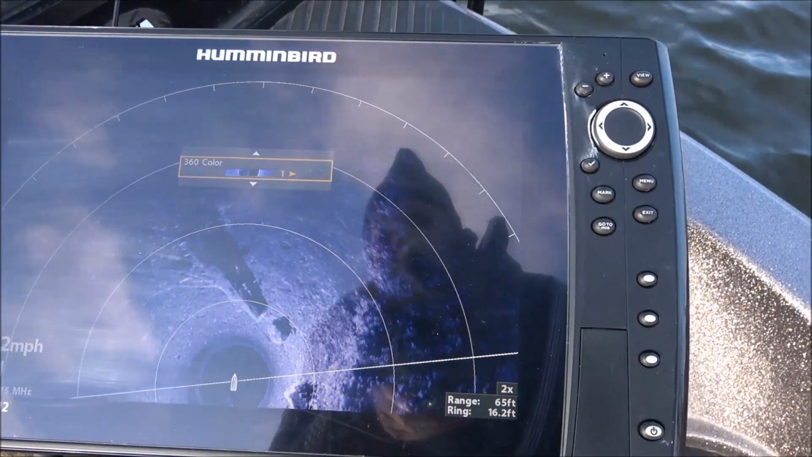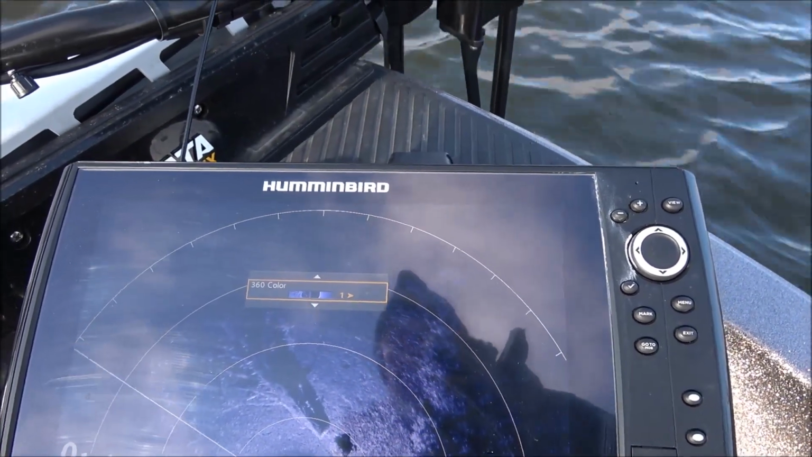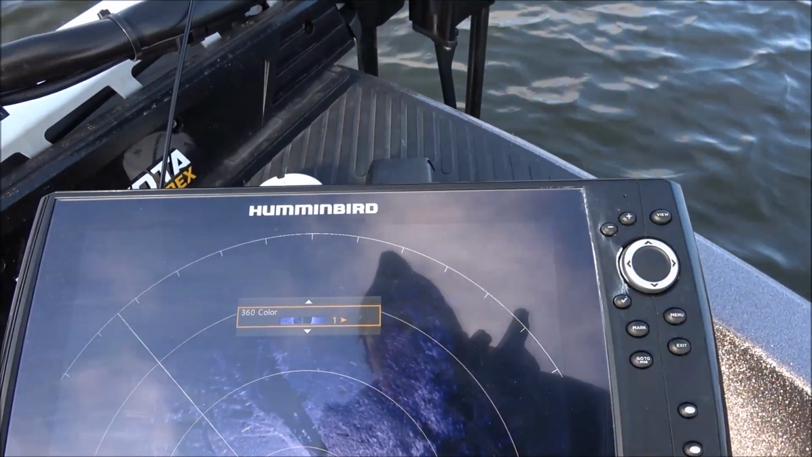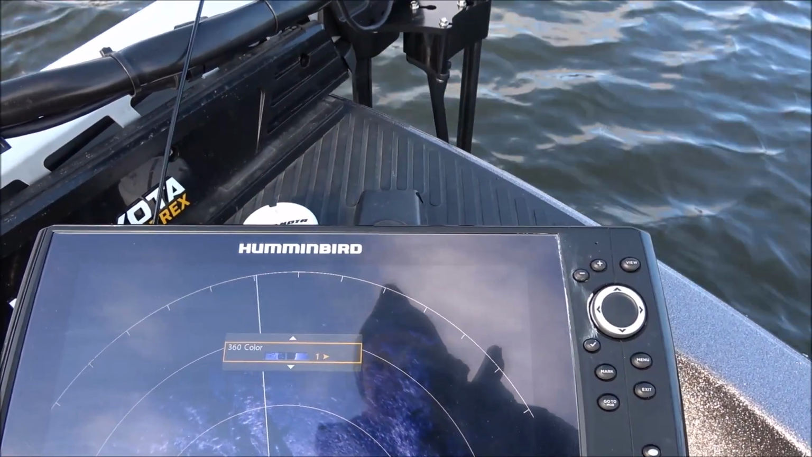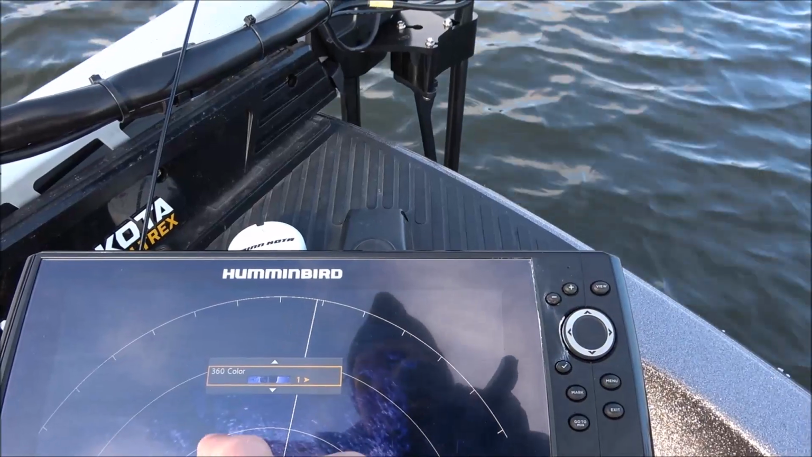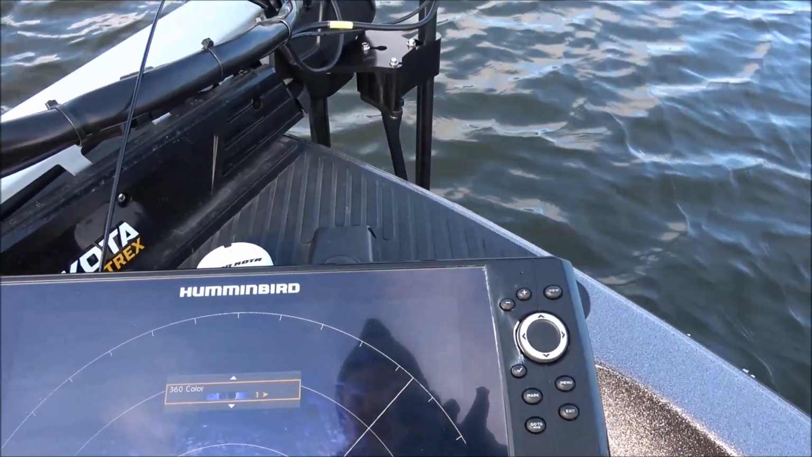I think on the camera it's not looking real good, but for me, I can actually see the fish really jump out. Like right there, there's a fish that I can clearly see. In fact, he moved when that swept across. So there's all kinds of fish right in here, and a couple of those are bigger fish. So those could be bass or